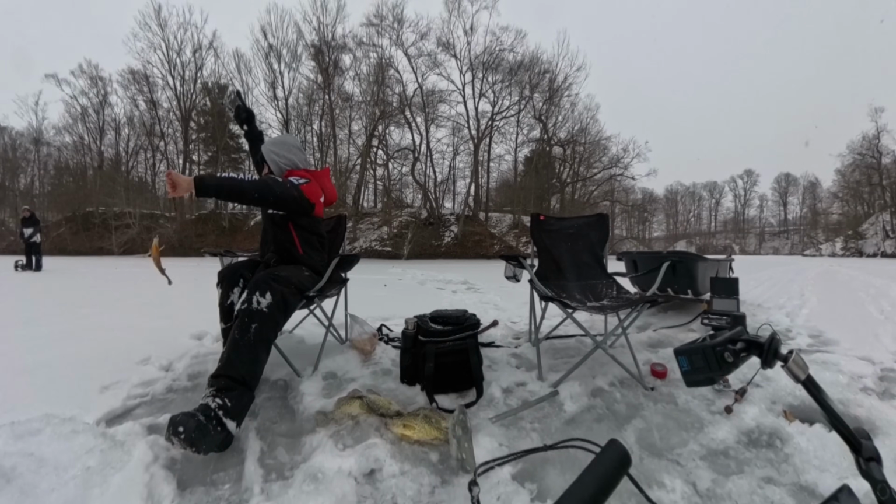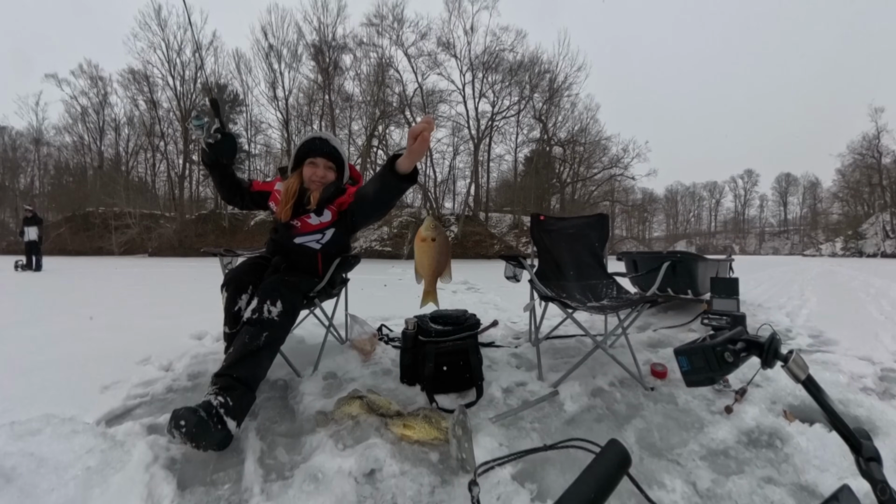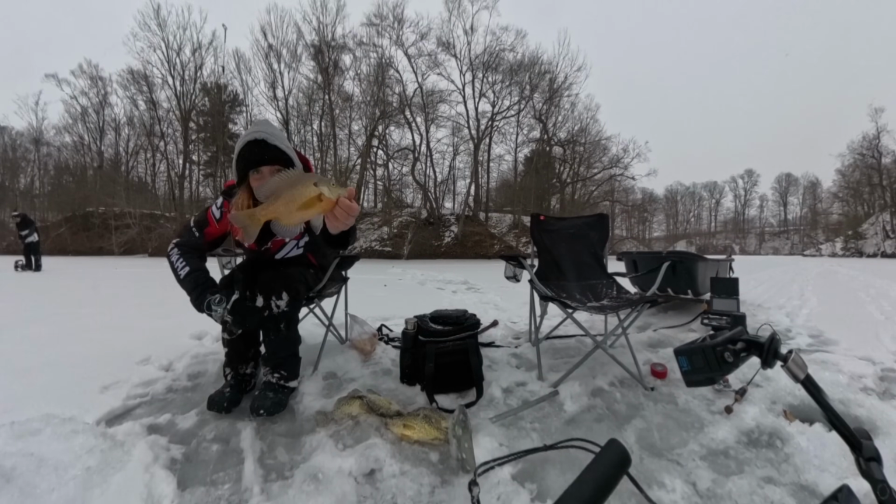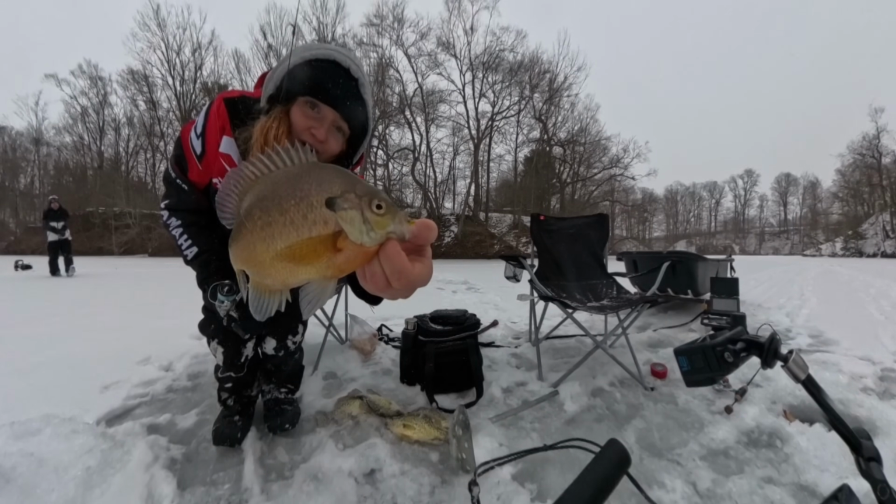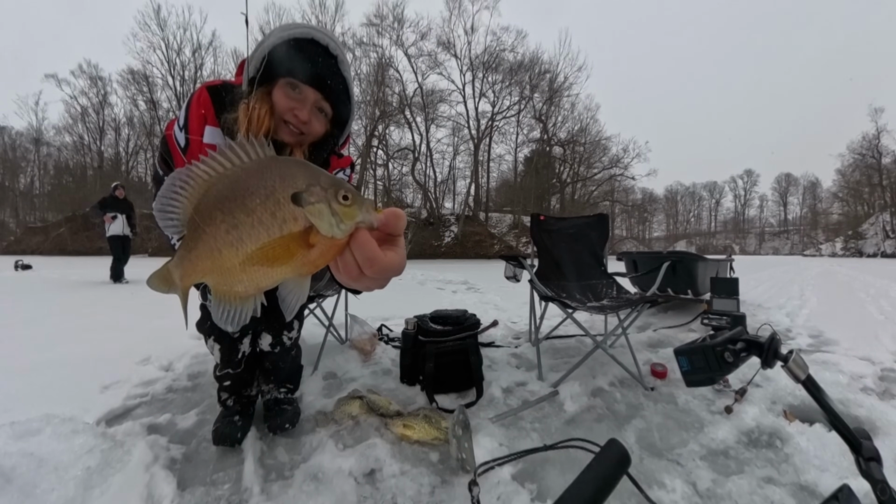Yes! We caught a bluegill. We caught a bluegill, everybody. This could very well be my first ever bluegill through the ice. I don't think I've ever caught one through the ice before. And it only took us a day and a half.